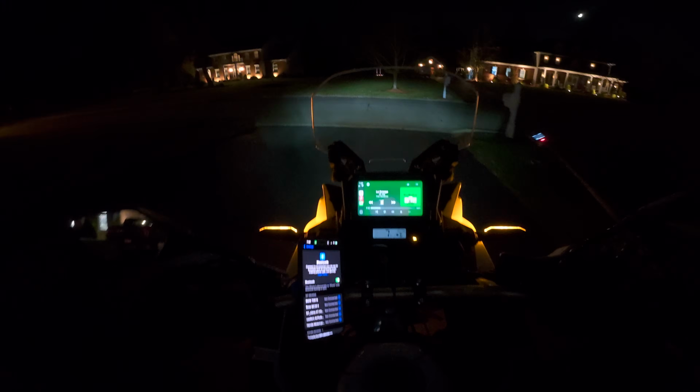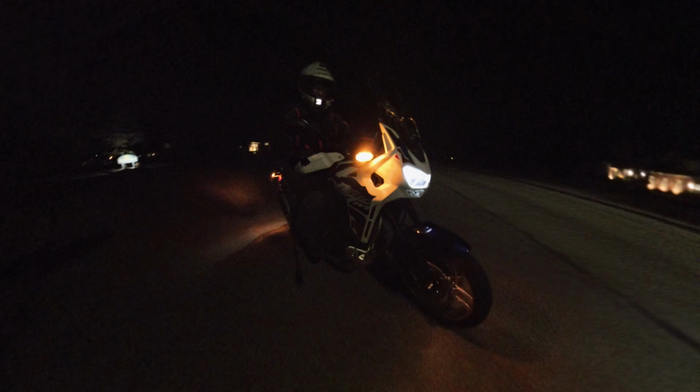Let's turn the high beams on. Glasses were fogging up. I was getting hot. Okay, you really got to know these. The controls aren't backlit, and I probably have about an hour on this machine, but I am getting to know the controls. Signals are self-canceling. Yeah, we're just going to take her around the block.